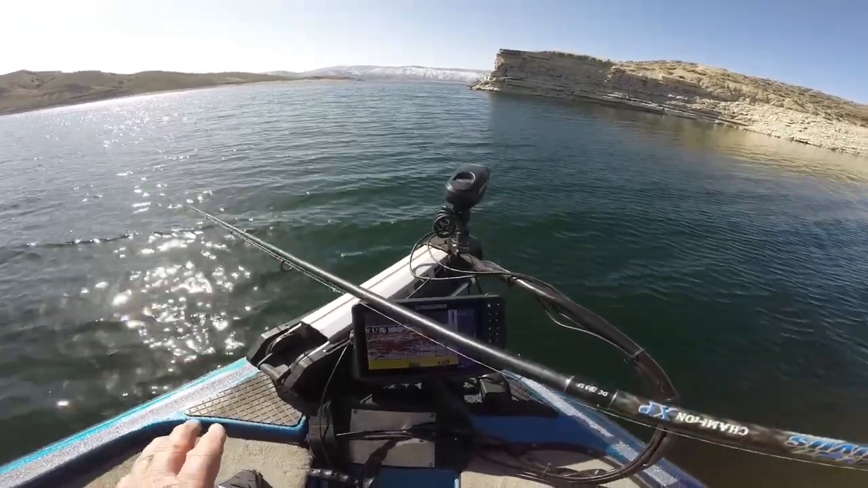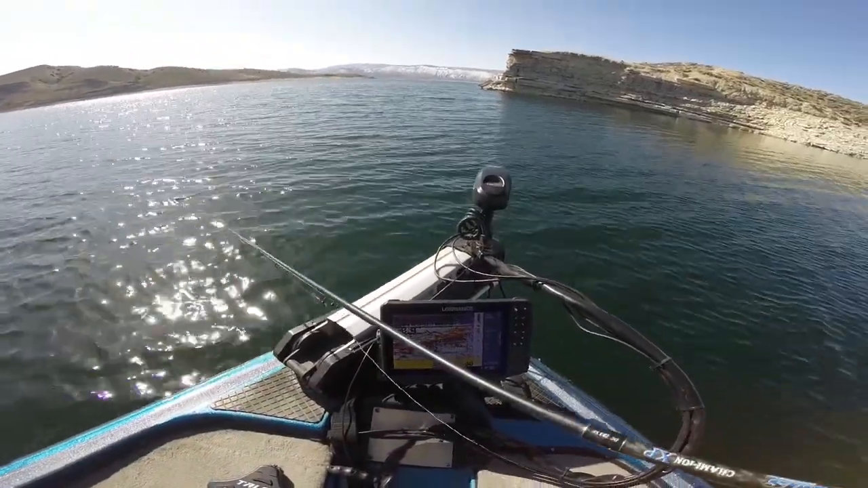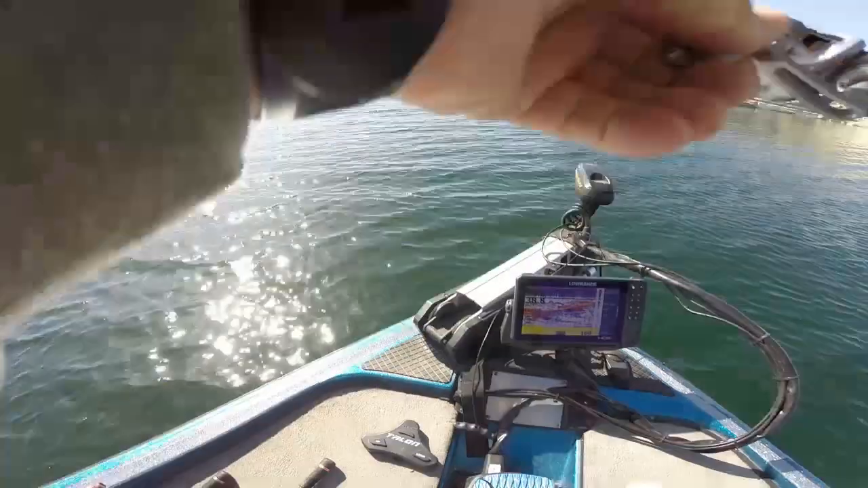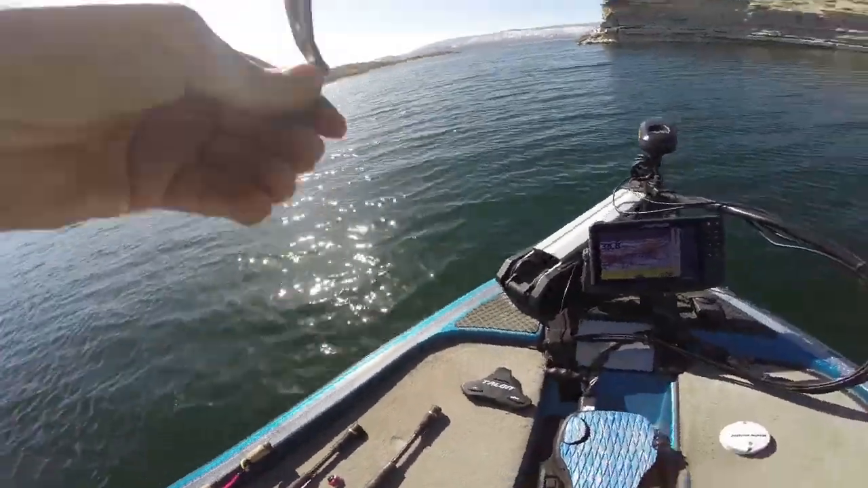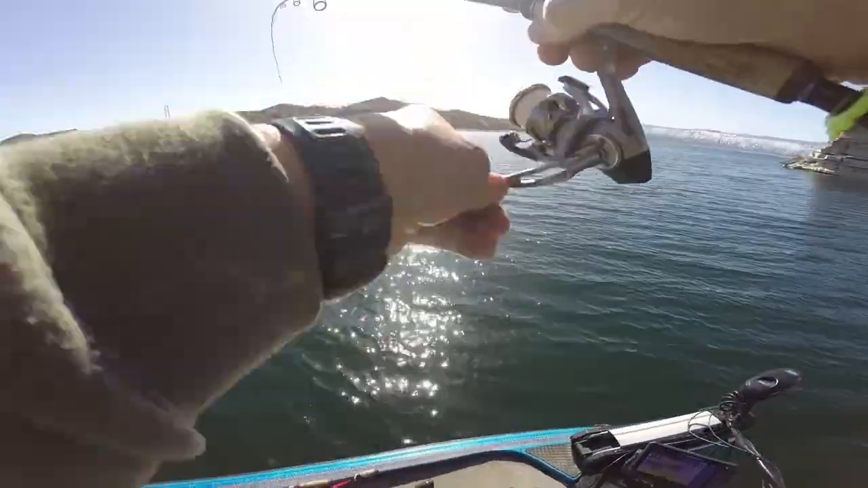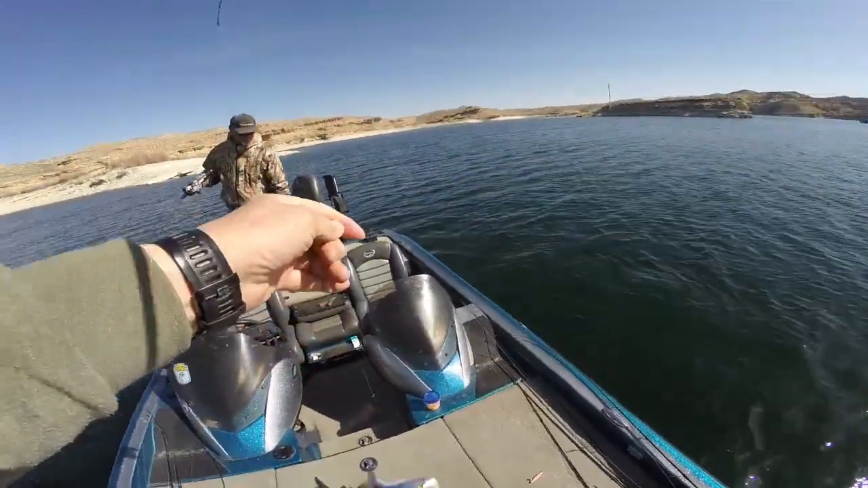But it's amazing how in the springtime, even with all the fish on that screen, you can't just drop down and just whack them. There goes one right there. It's amazing that you can't just whack them because they honestly do not all do the same thing all of the time. So there you go. There's one.